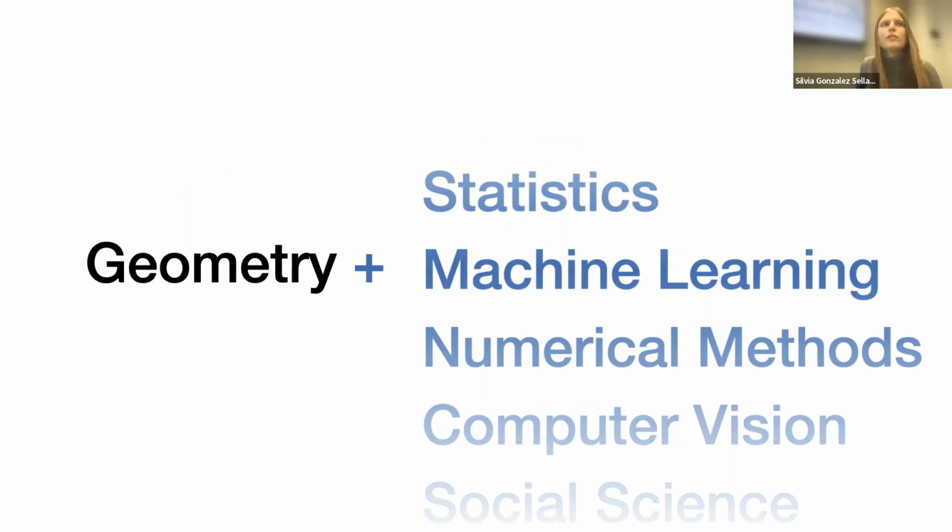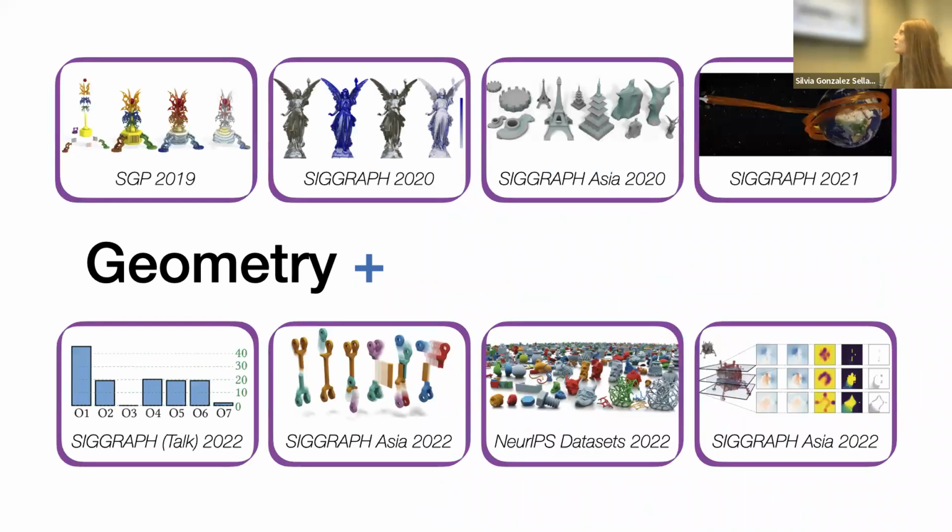sum is greater than the sum of its parts, and we can find new problems and new solutions that we couldn't think about by just looking at it from the geometry lens or from the other field's lens. So this geometry plus idea has been guiding my work for the past 3 years, and hopefully I can convince you that it's an interesting one, and I'm going to do it by telling you about a few problems.